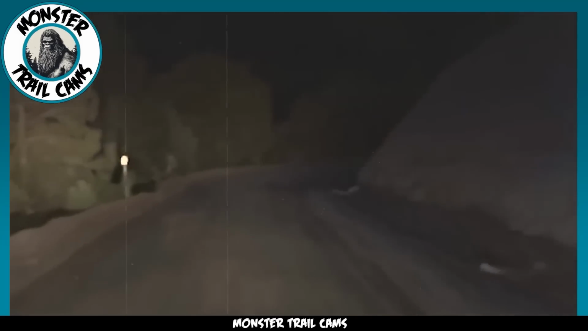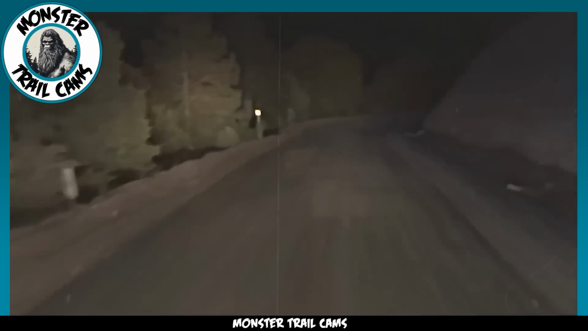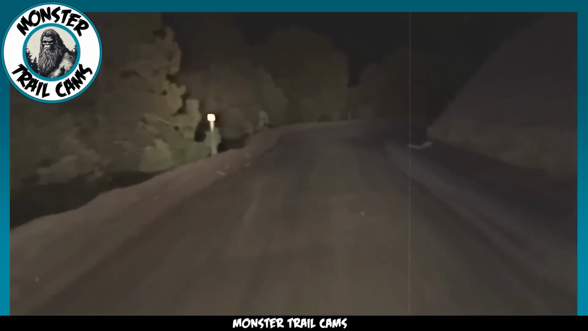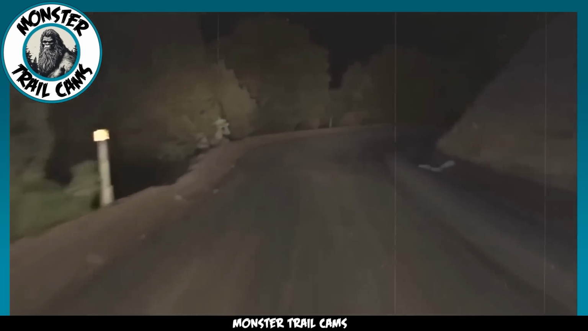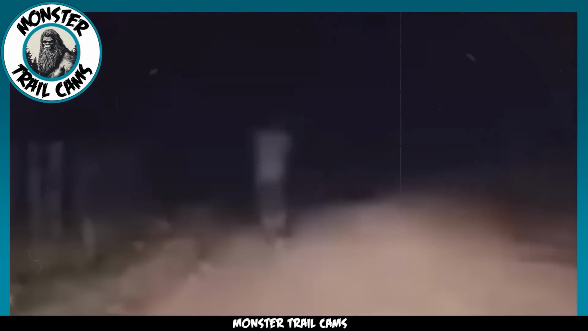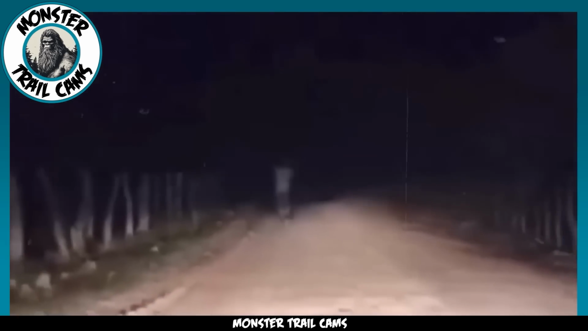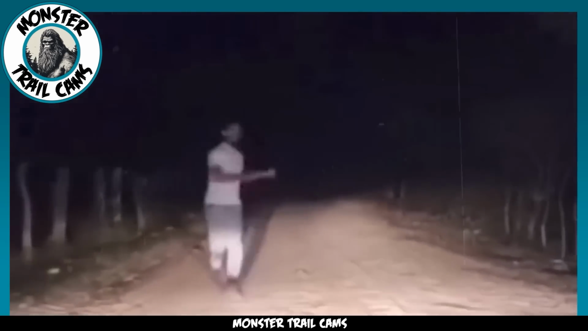Here we have some young college kids out looking for trouble after dark. You can see them driving alongside a rural road. They saw something strange dart across the road as they were driving, and one brave or maybe foolish soul decided to get out of the car and investigate. He tracks ahead of the car looking for the creature. And find it, he does.